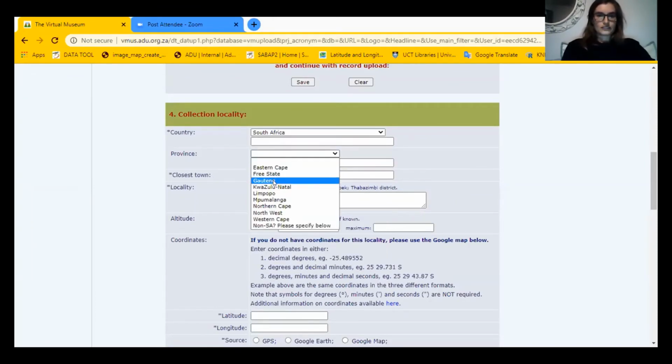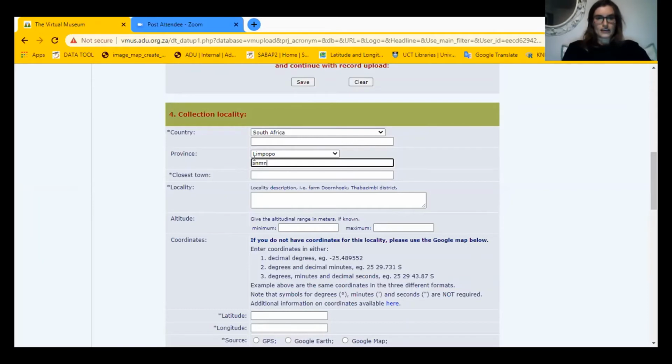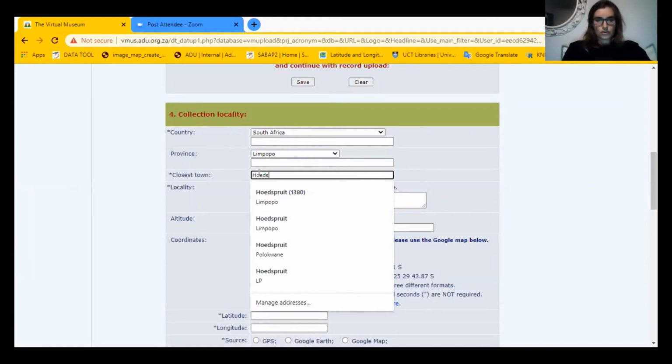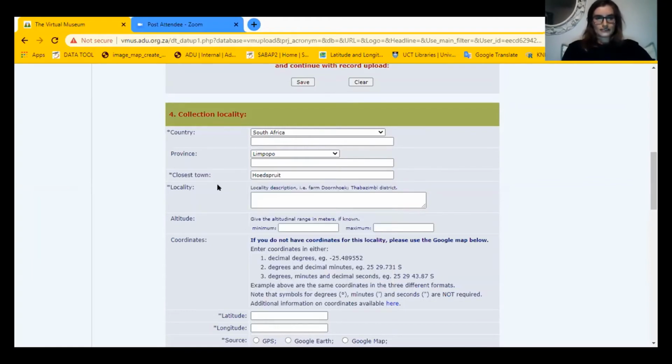And the province is Limpopo. If you selected a different country there, then you can manually type in the province underneath. Then closest town is Hoedspruit. Locality is Hoedspruit. Wildlife is state.